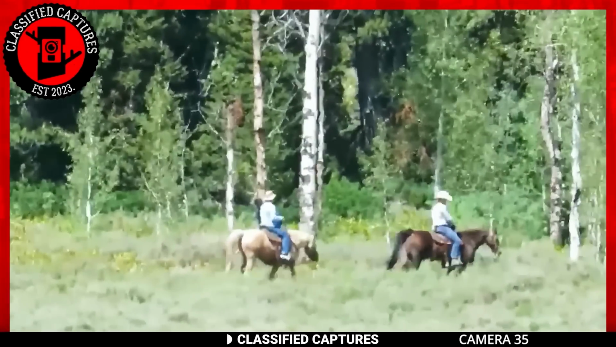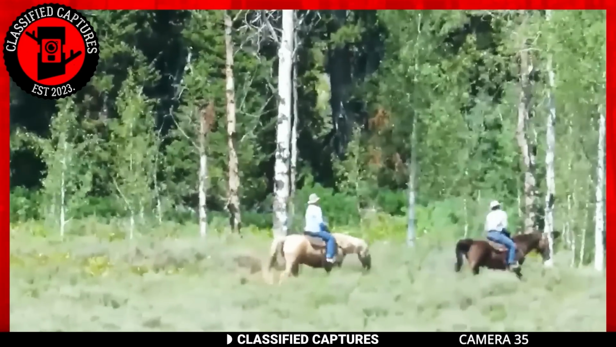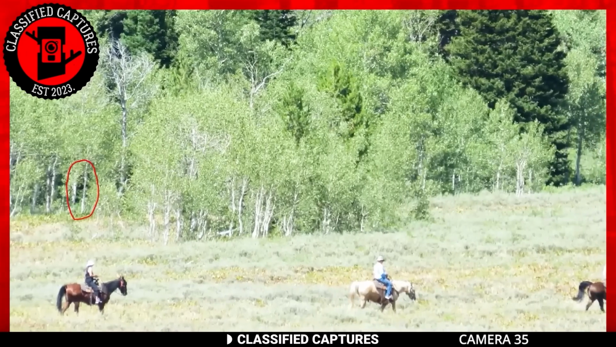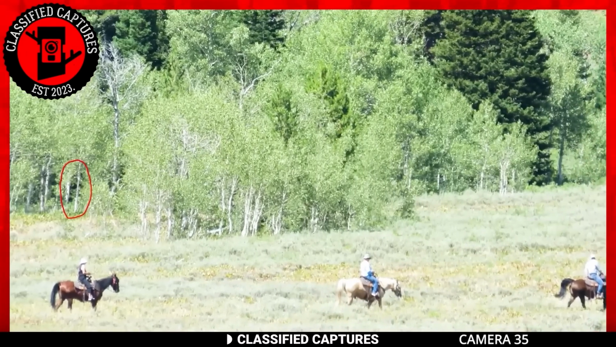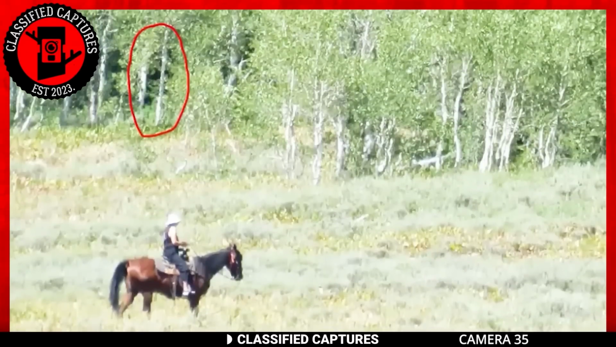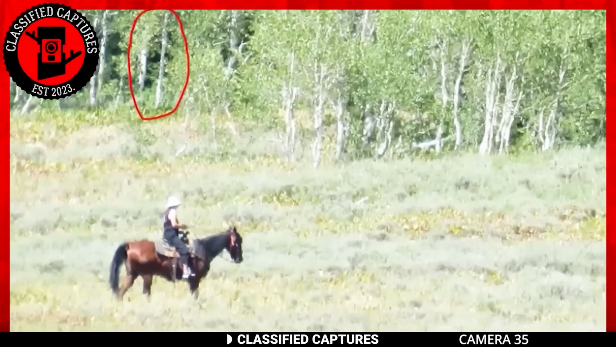The presence of the creature caused the horse her husband was riding to grow restless and behave erratically. The woman, filled with shock, silently locked eyes with the creature until it vanished into the depths of the forest. She doesn't know how she survived, but it was one of the scariest moments of her life.